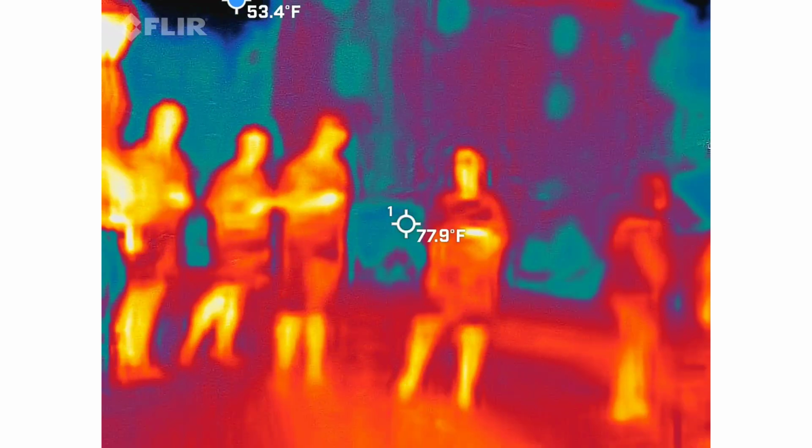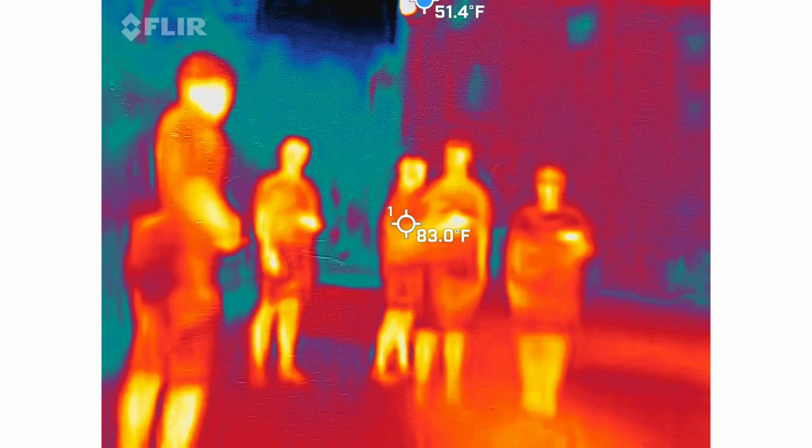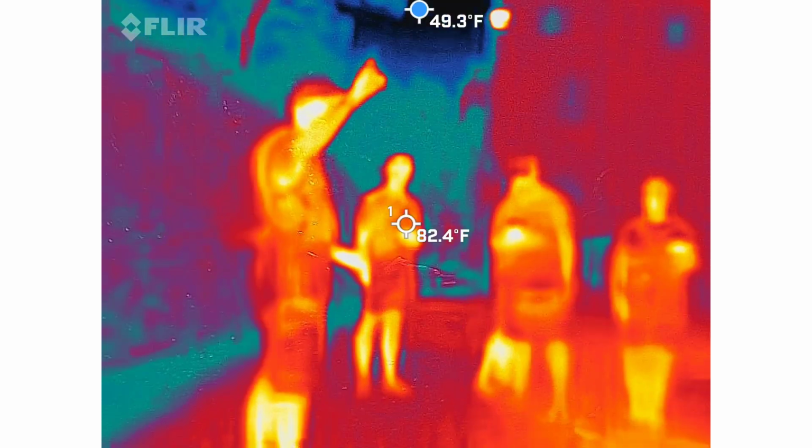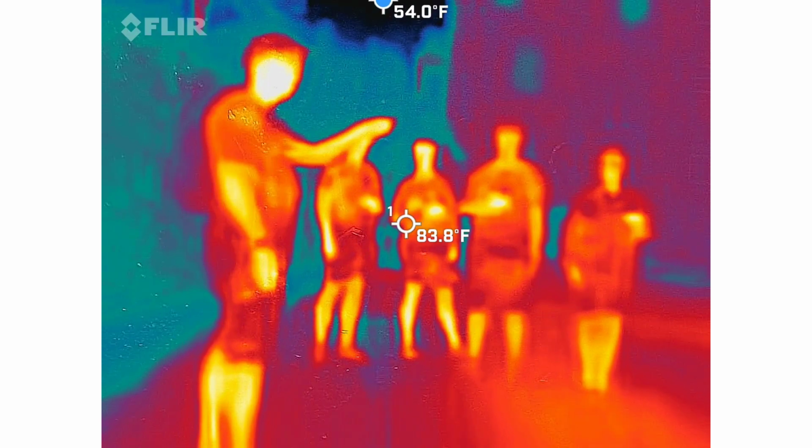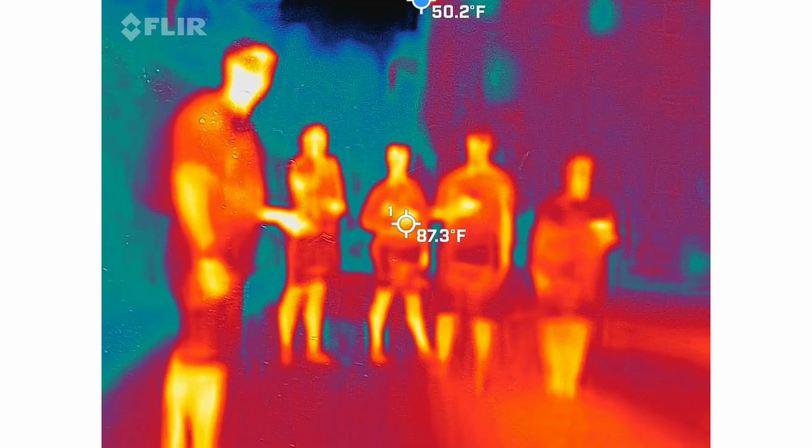It did that on purpose. It's 3 blocks away from the water. If it gets attacked from a Revolutionary warship or a pirate ship coming off the water, it's going to have a hard time getting through the 32-inch thick walls. So let's pretend that it does.